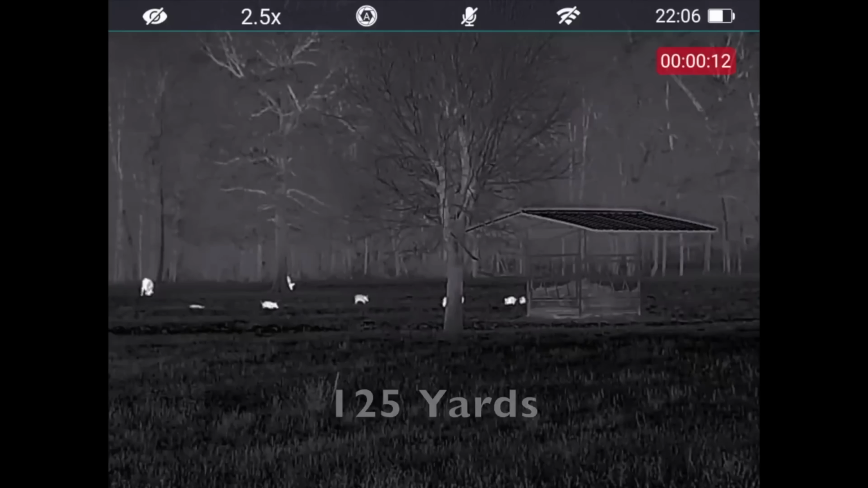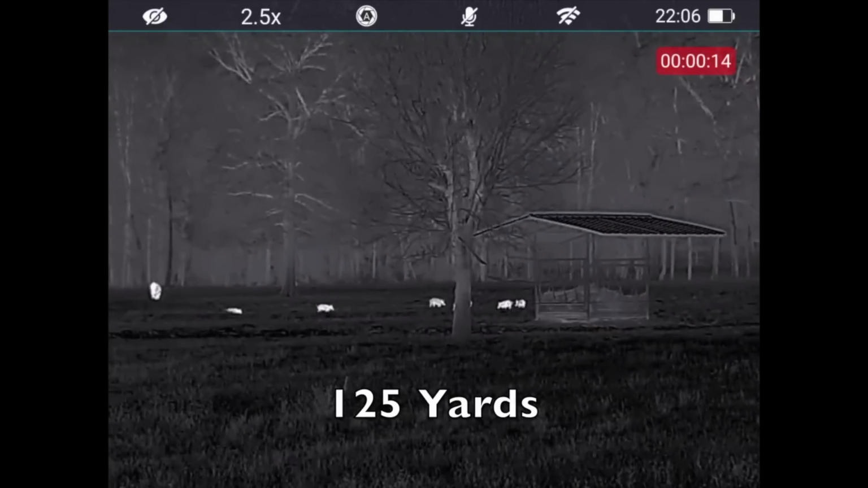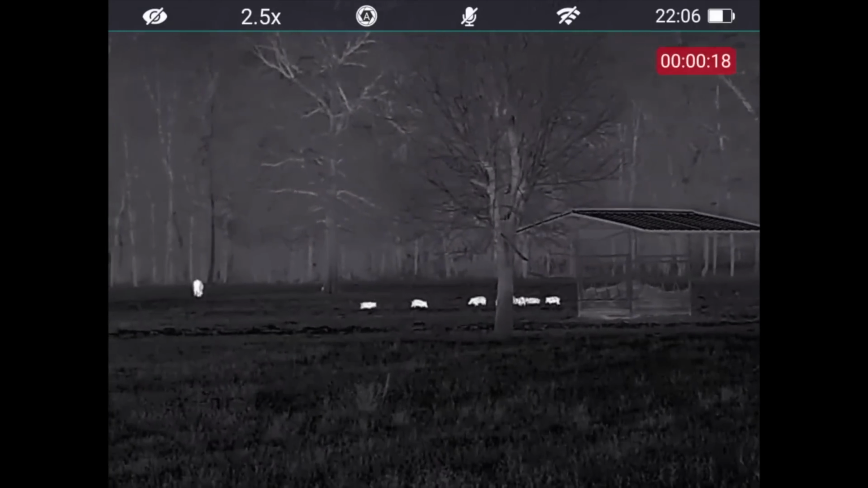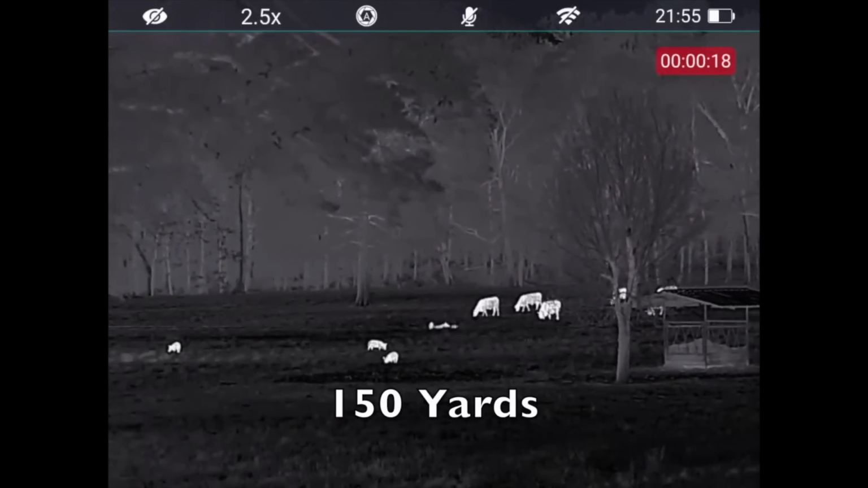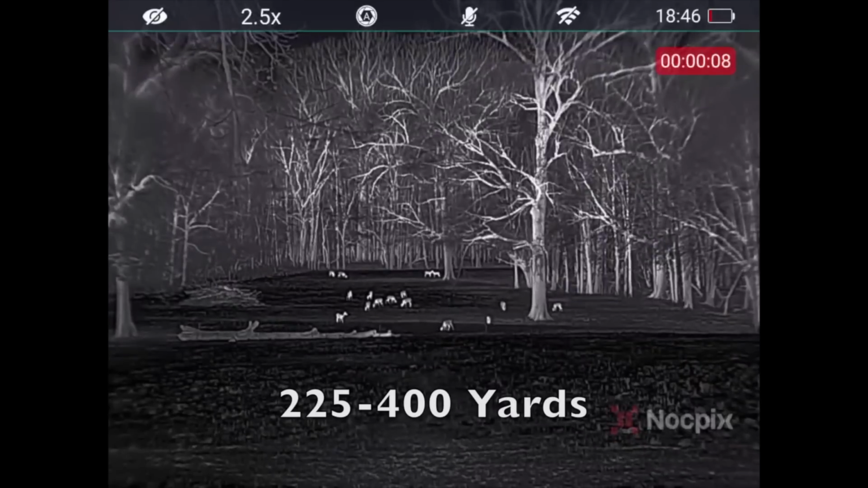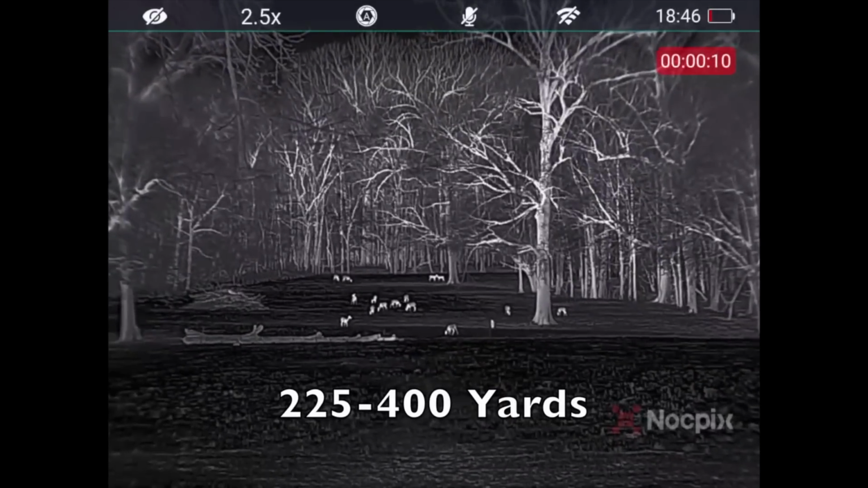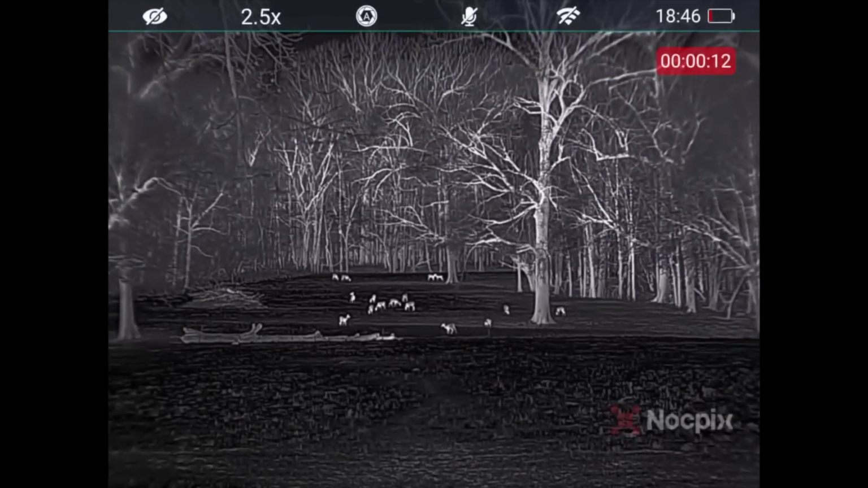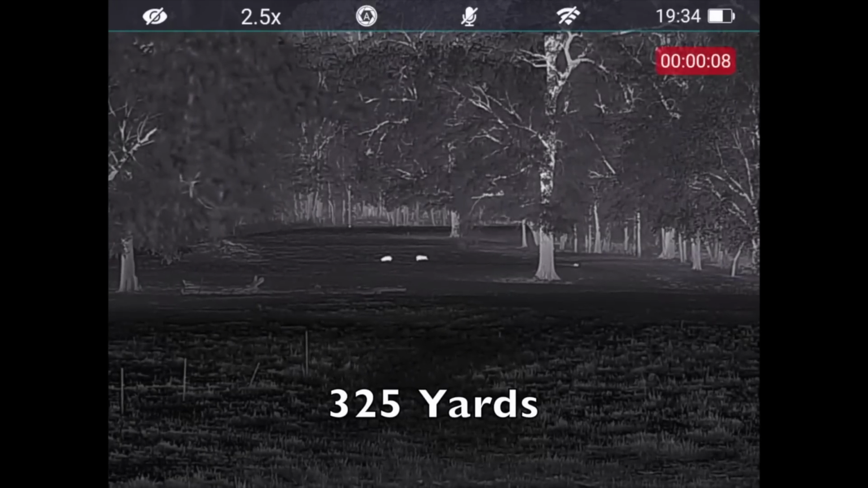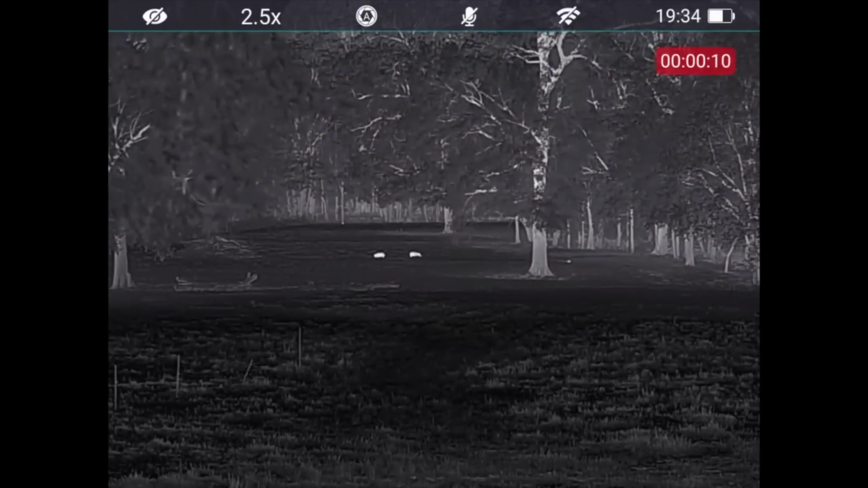Operating temperature -4 degrees Fahrenheit up to 122 degrees. It is tripod compatible, so it means it has a little tripod stud screw in at the very bottom of it. So there are a lot of people out there that do mount these on some type of stabilizer like that. Weighs 12 ounces and does come with the 5-year IRA USA warranty.